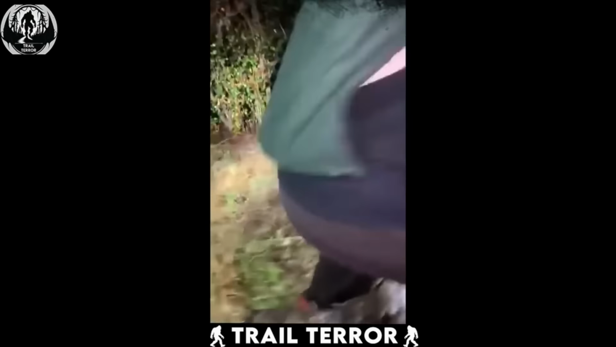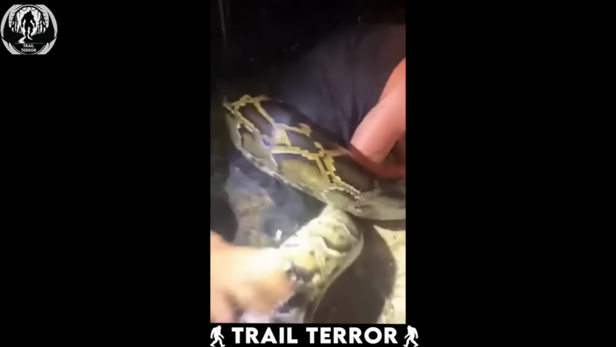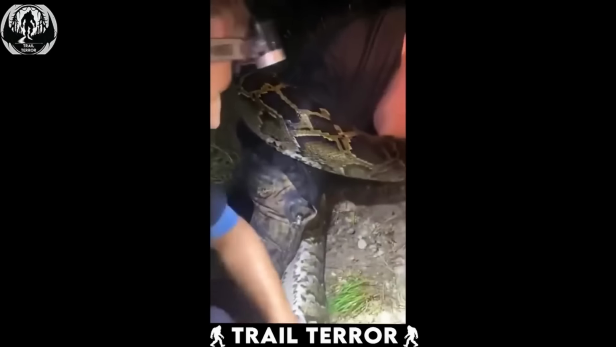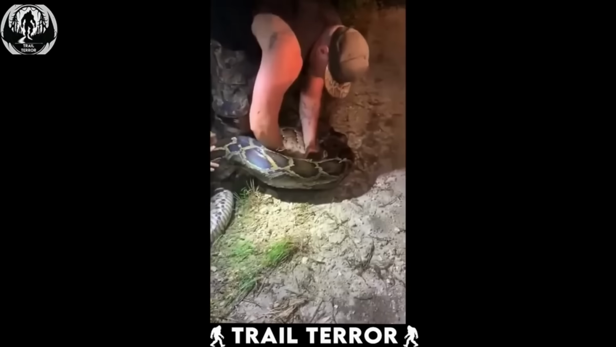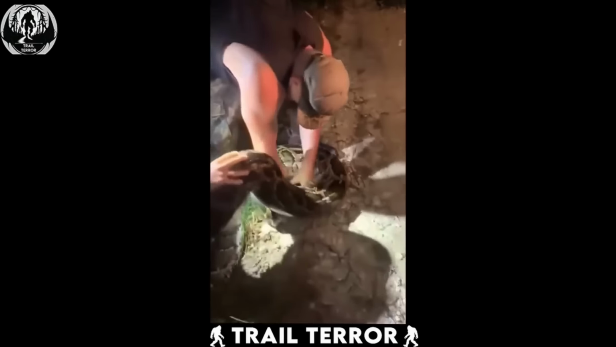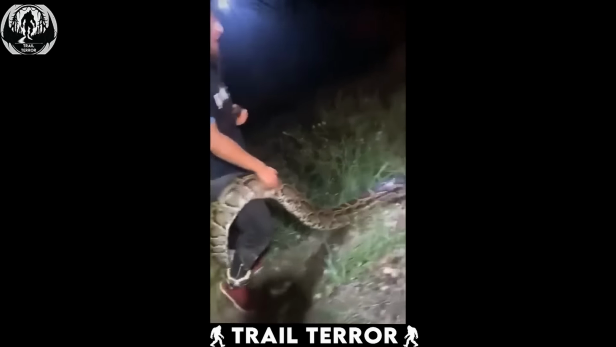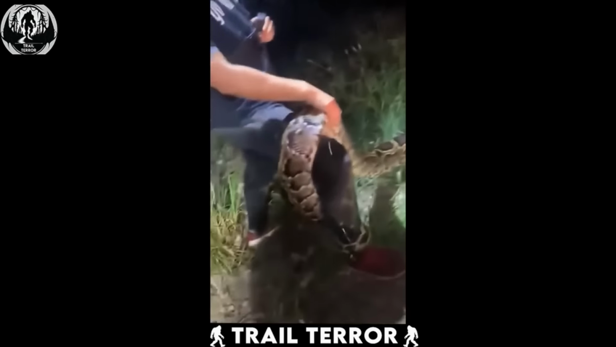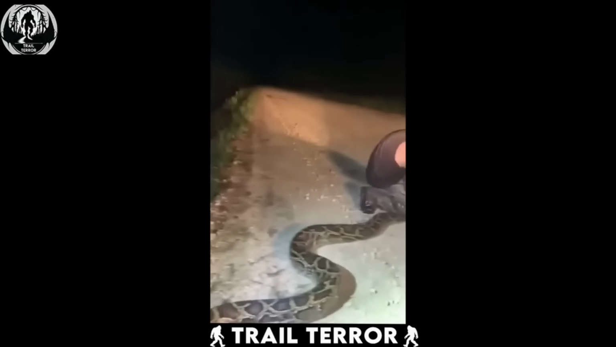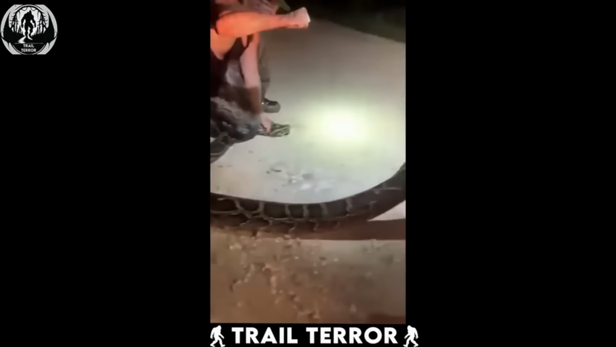Undeterred, the hunters work together to restrain the powerful snake, with one expertly holding its mouth shut while the others assist in untangling it. It's a heart-pounding display of bravery and skill, showcasing the remarkable abilities of these snake hunters. The sheer size and strength of the python are truly awe-inspiring, but thanks to the courage and expertise of these individuals, the capture is executed with precision and control.